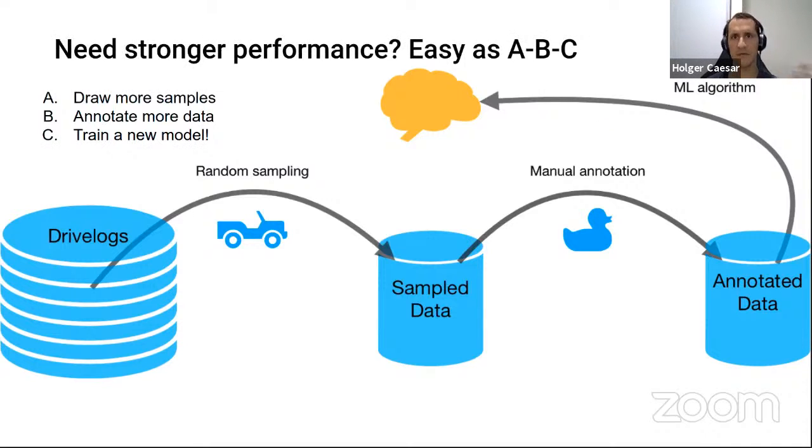And if you want better performance, it's very easy, basically 3 steps. Step A, you draw more samples. Step B, you annotate more data. And step C, you train a new model. And whenever your boss wants a better model, you just follow these steps and you get your better model. But of course, the returns are a bit diminishing there as we increase the amount of data. And probably there are also more clever things that we can do.